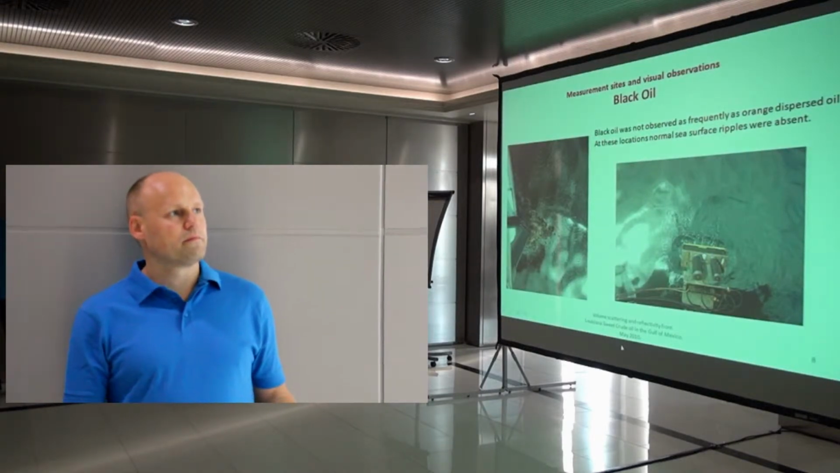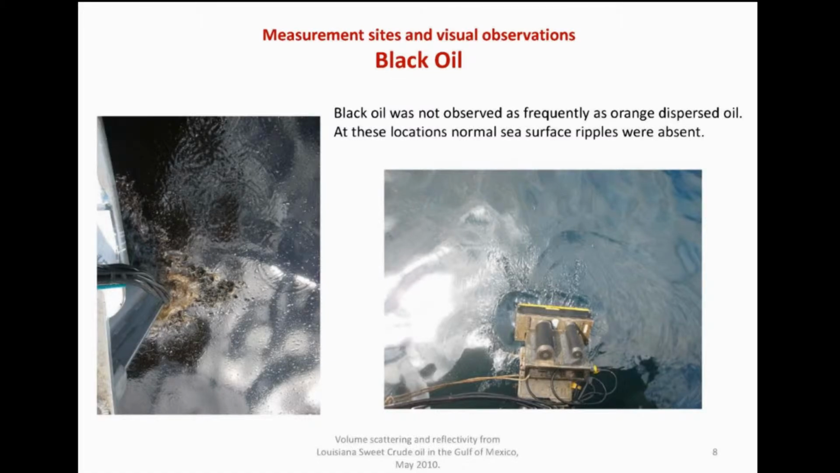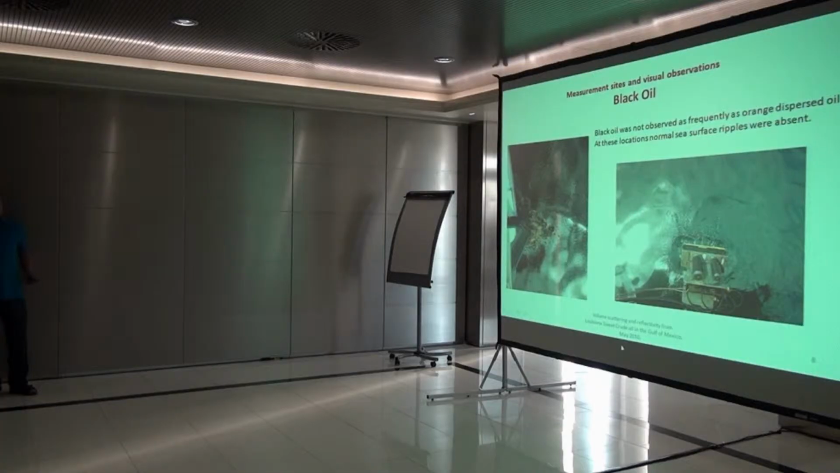And in other areas you could also observe black oil, the crude black oil, which you can call the real stuff. They have put no chemical substances into it. And while we were sailing, you could see the surface was really thick. Yeah, and it did not contain any ripples.